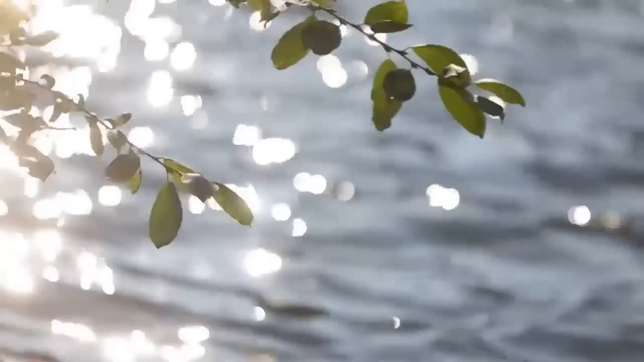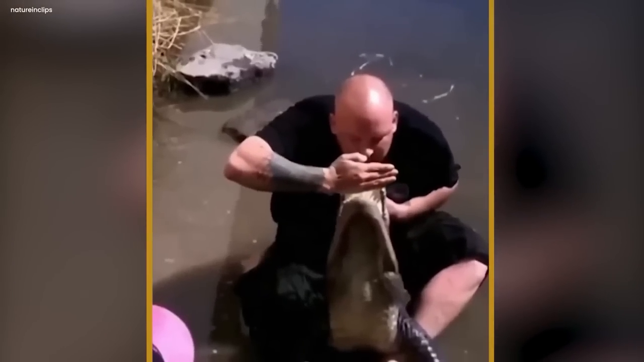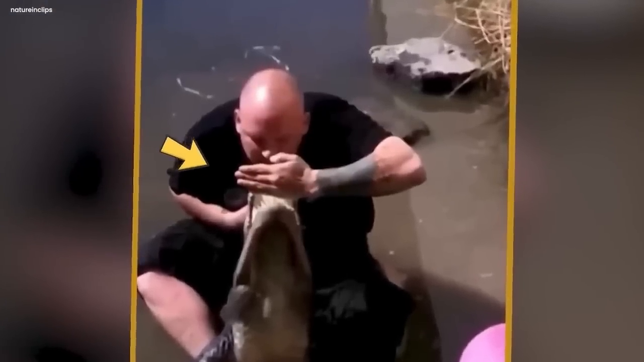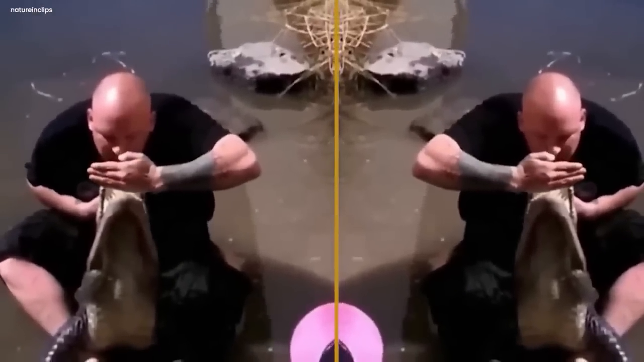Man and crocodile. In broad daylight by the edge of a river, something eerie happened. A video showed a man who didn't seem to realize the danger around him. He was playing a dangerous game with a crocodile, putting his hand very close to the crocodile's open mouth. People watching from the shadows held their breath, sensing a disaster.